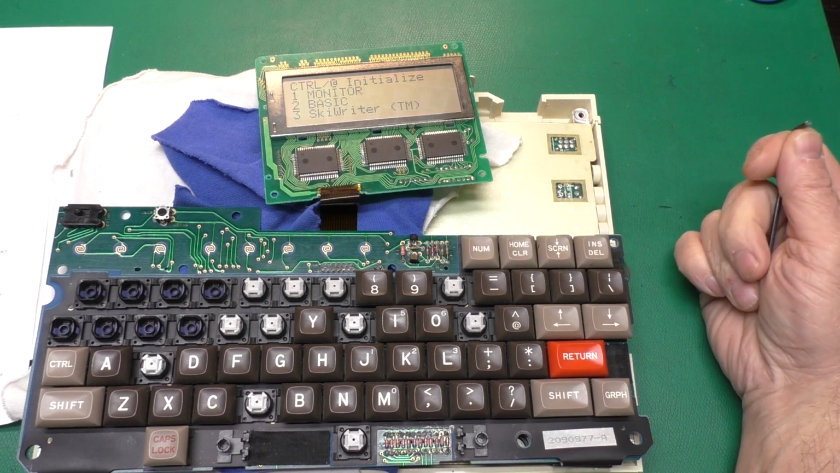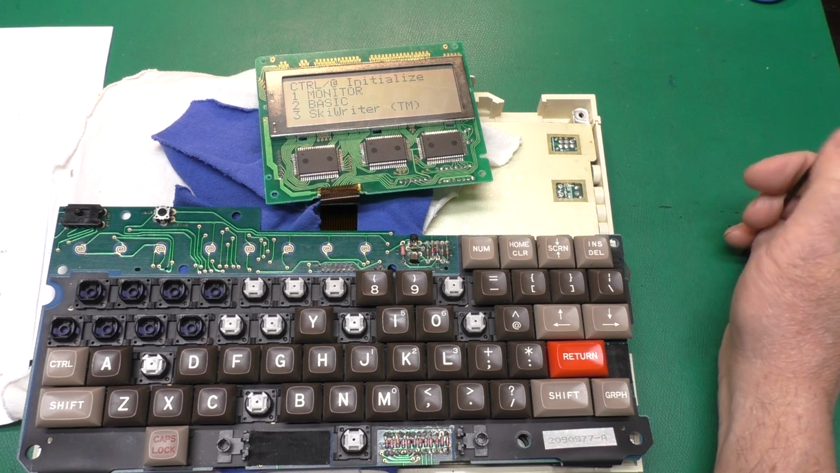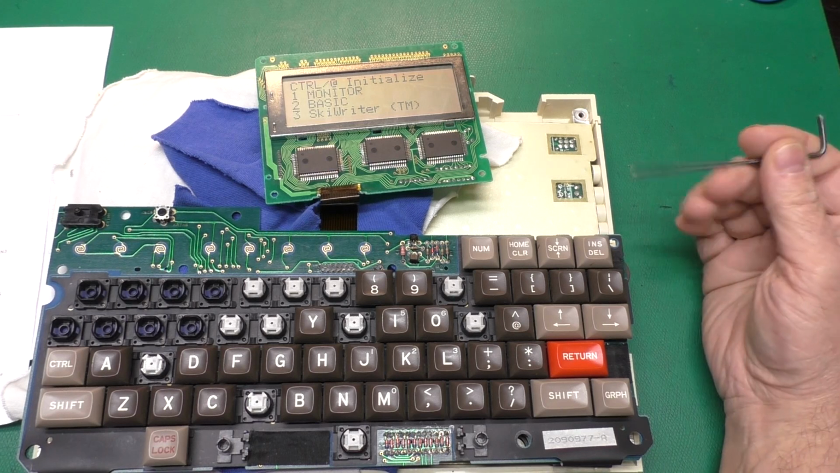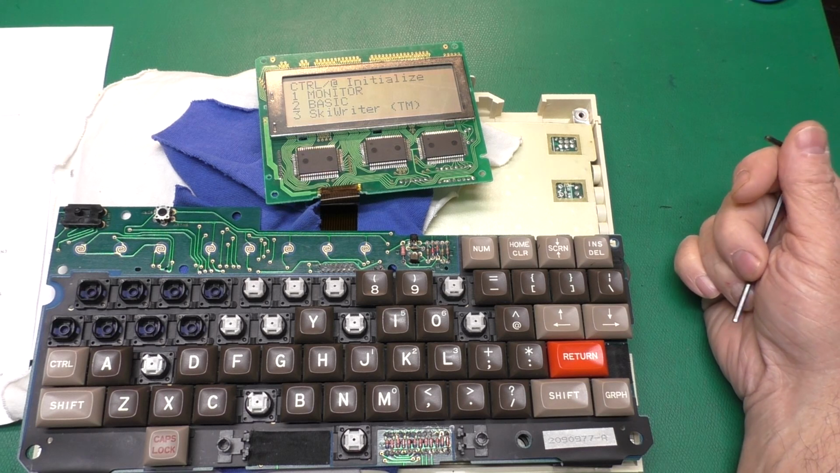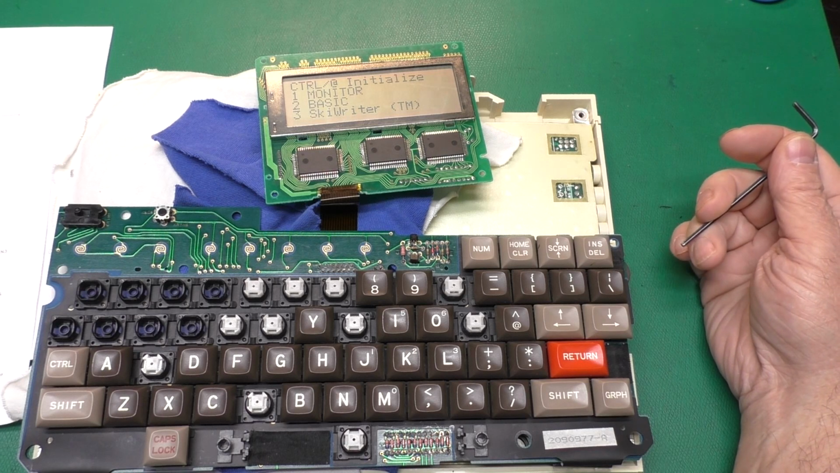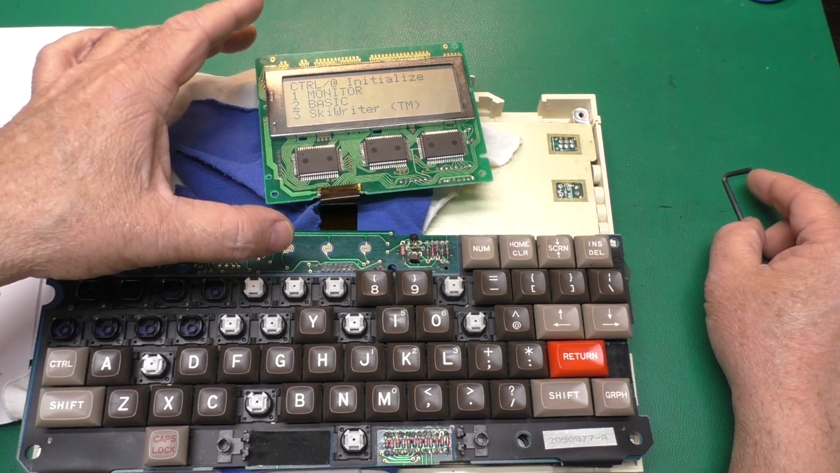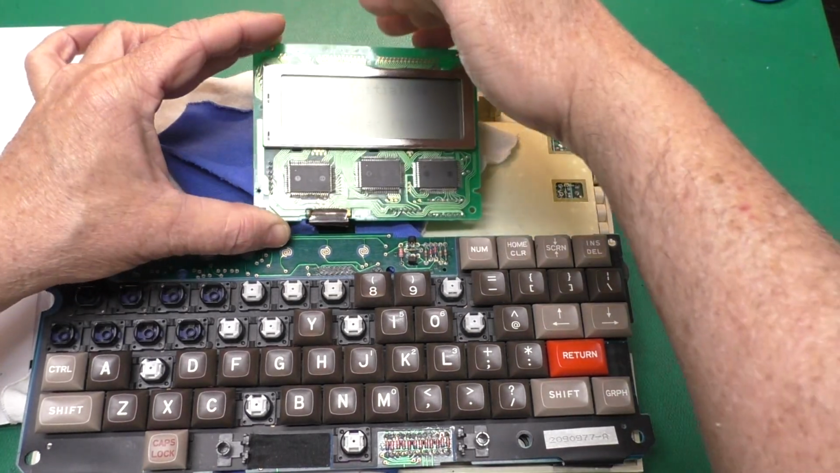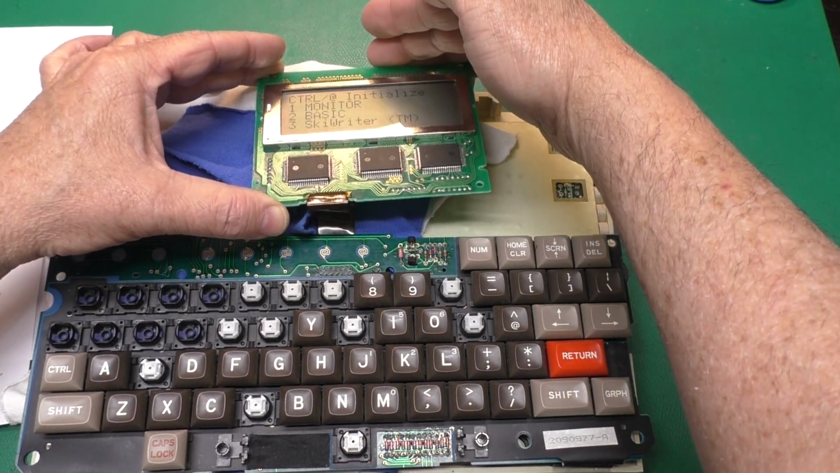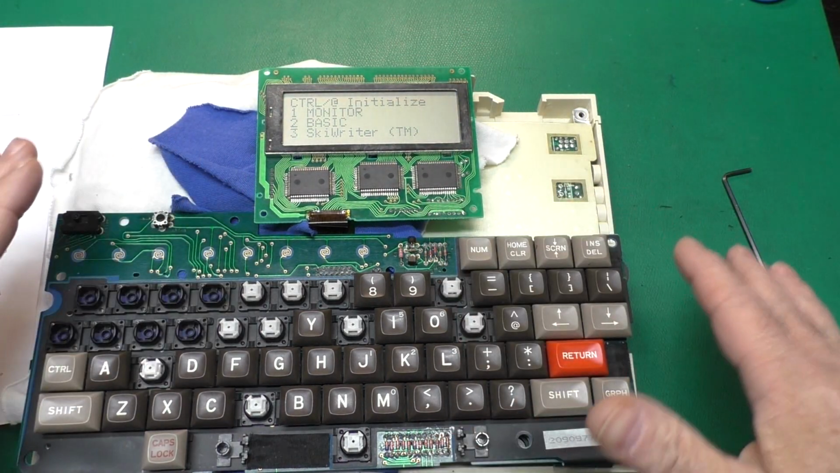I've been working on this HX-20 keyboard issue for 6 to 8 weeks now, and it's been more than a month since I've touched it. I just needed a break, and I was busy doing other things. Anyhow, you can't quite see it with the glare, but I have it turned on, the keyboard hooked up.